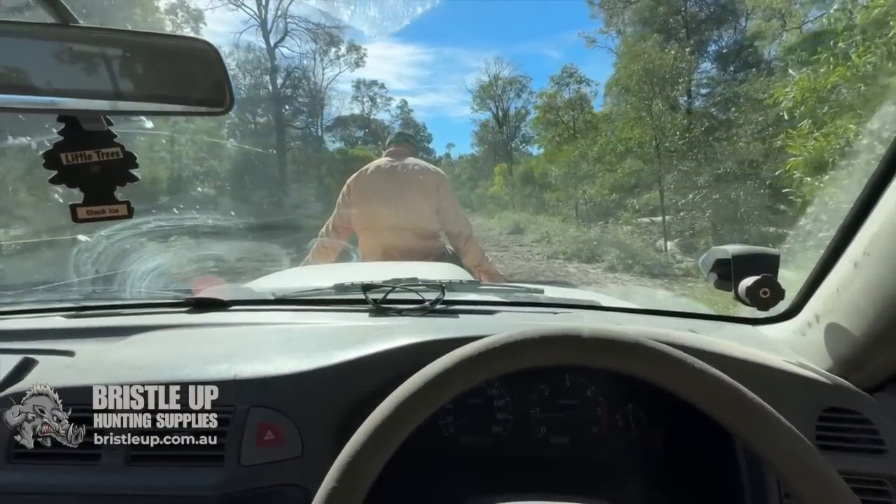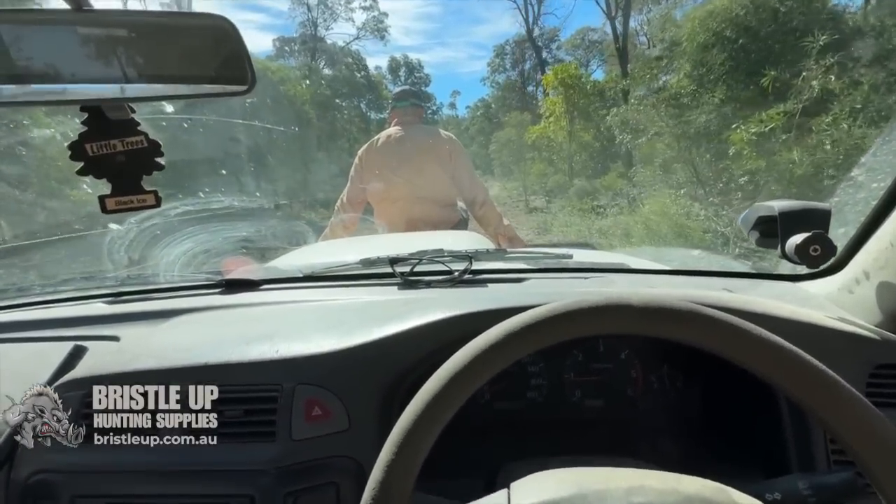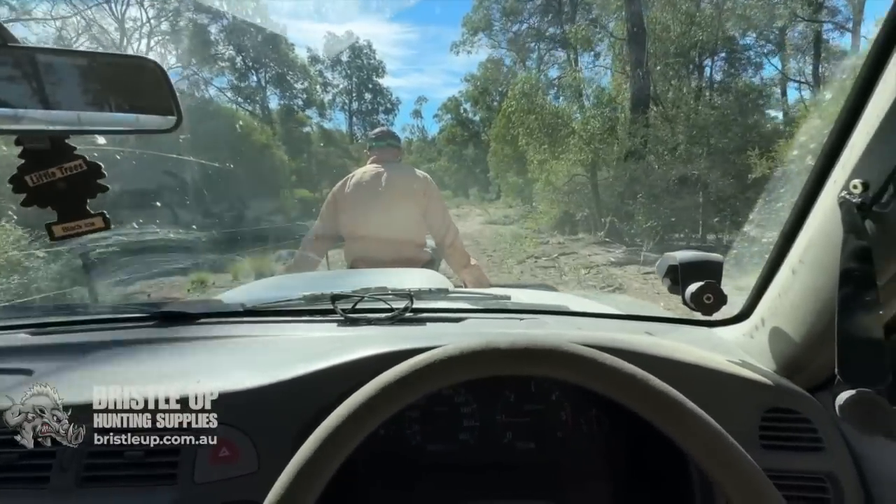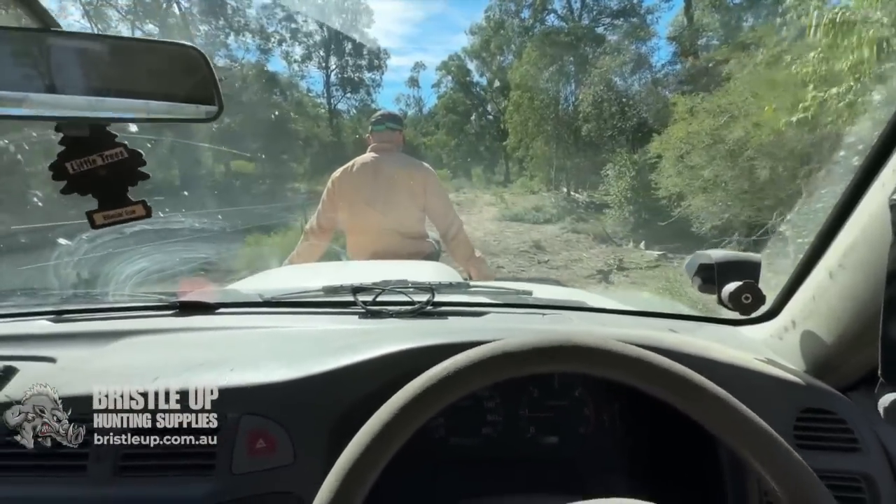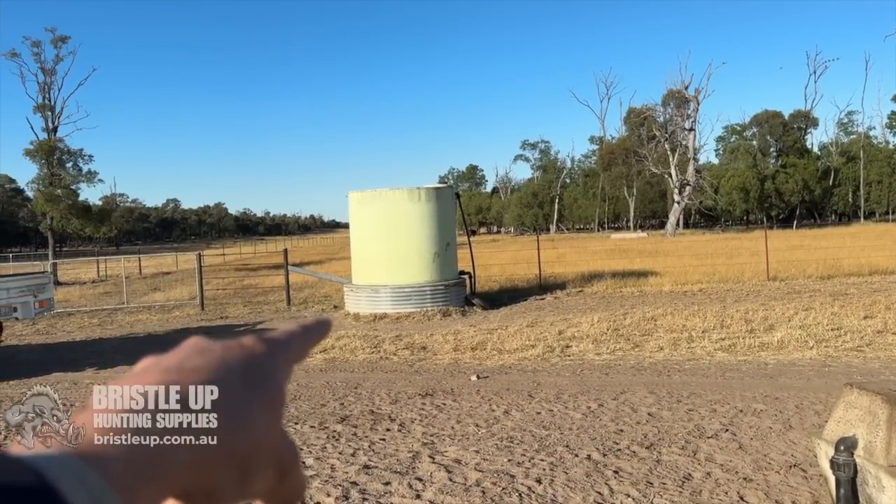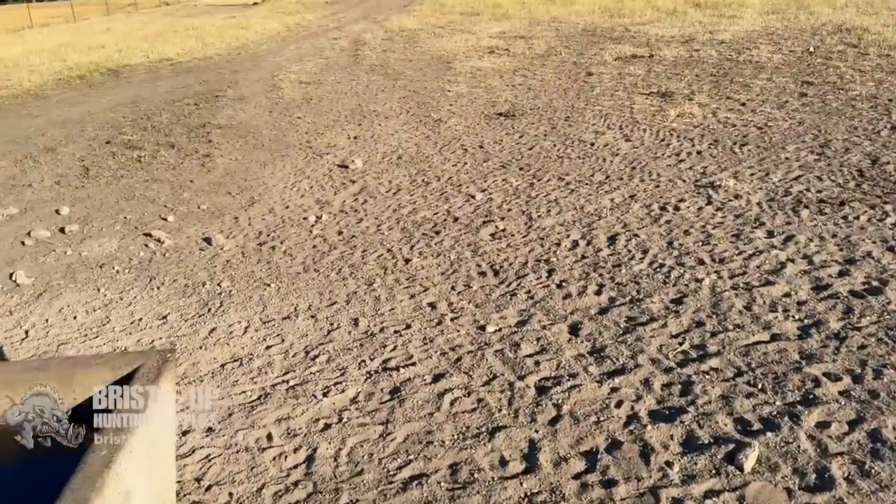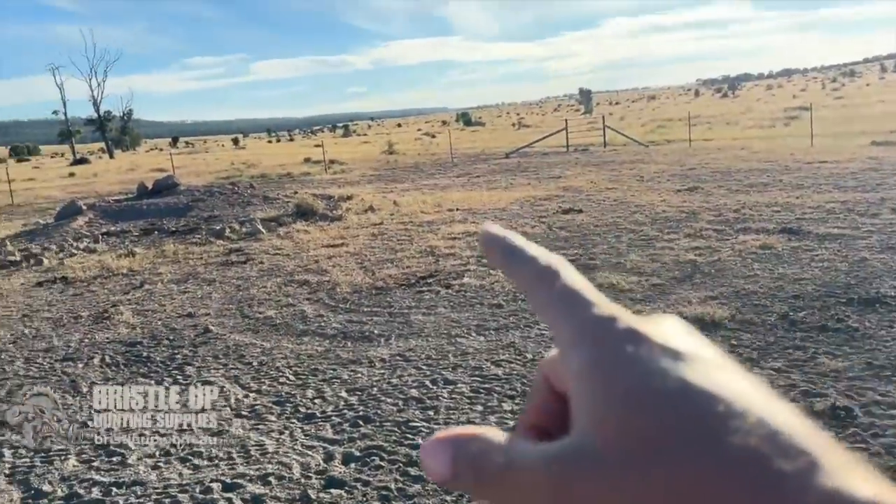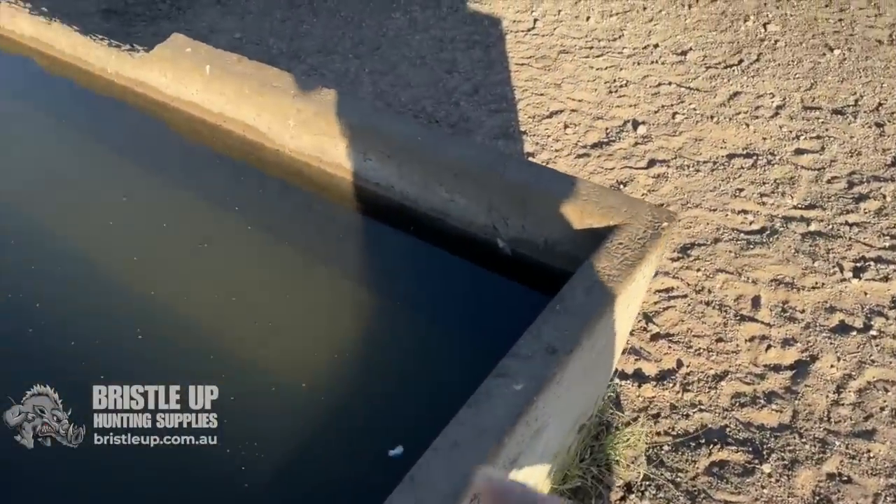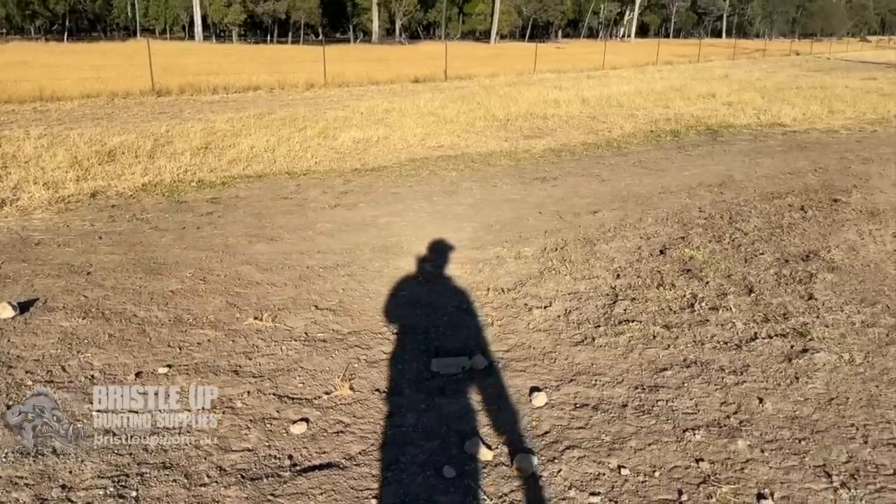I've got my tracker sitting on the front here, having a look for dog tracks as I drive along. Better not hit the brakes too hard or he might fall off the front. Checking the traps here. I've got one trap set just beside that tank there, another one on the corner post, other side of the ute. But the dogs have been along here last night. They've come probably up this track, come under the fence here, past the trough, and then they've gone down this track, so they haven't got close enough to that.